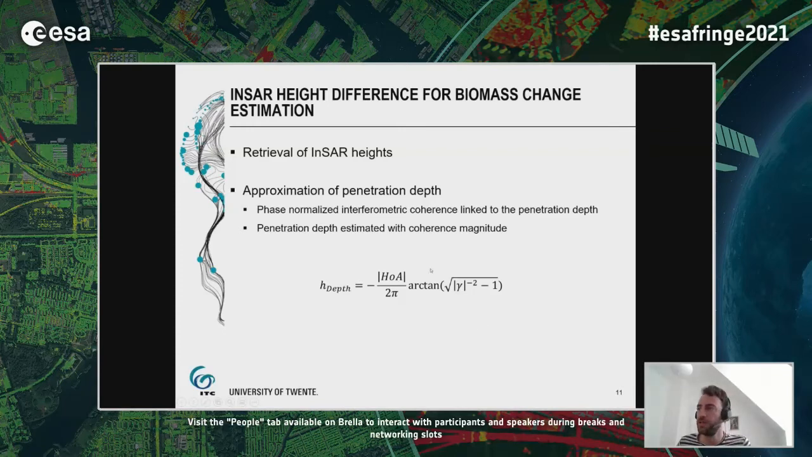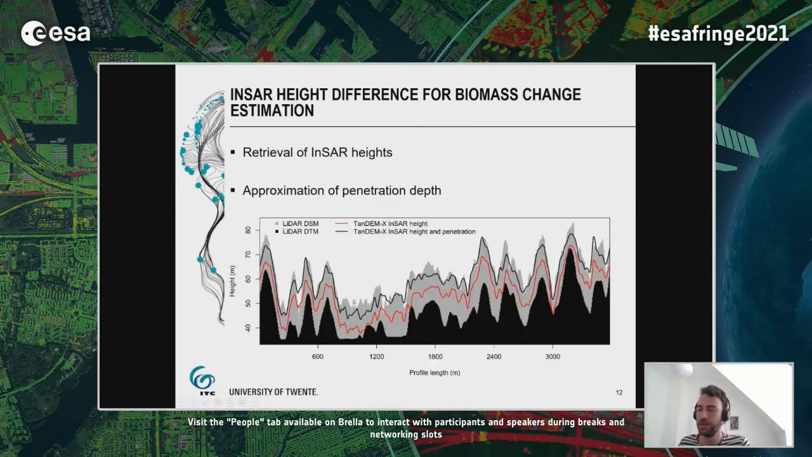And therefore we assume that the interferometric coherence is basically linked to the penetration depth, and used a rather simple model to approximate the penetration depth. And basically added this information of the penetration to the original InSAR height. And now you can see that in most cases it follows the reference LiDAR surface model much better. And we did this, of course, for both acquisitions, and now they are more comparable.